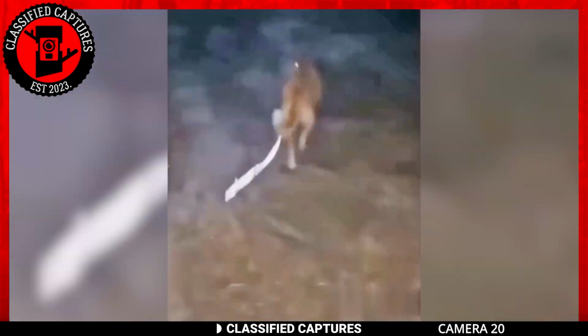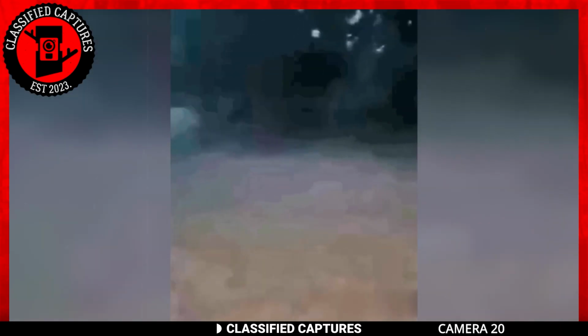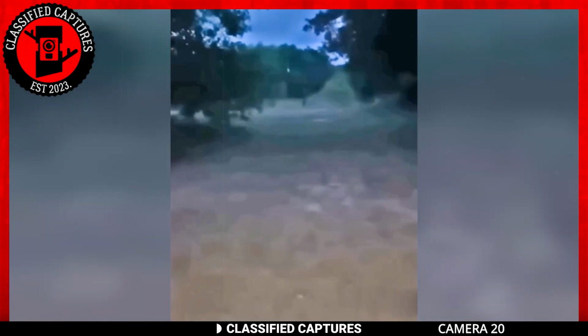What made this even more unsettling was that the dog, usually quick to bark at potential threats, remained silent but visibly agitated. It was as though the dog sensed something about that figure, something beyond the human eye. The true identity and intent of the mysterious figure remains shrouded in uncertainty. It could have been an innocent passerby, but the dog's instinctual reaction suggests there might have been something more ominous at play.